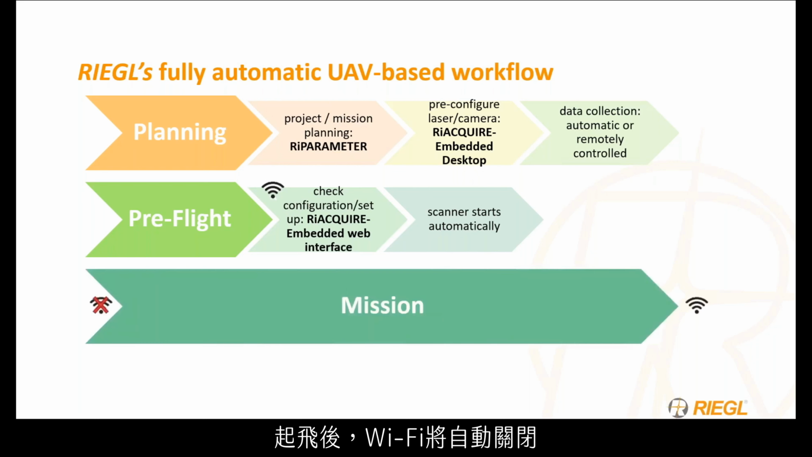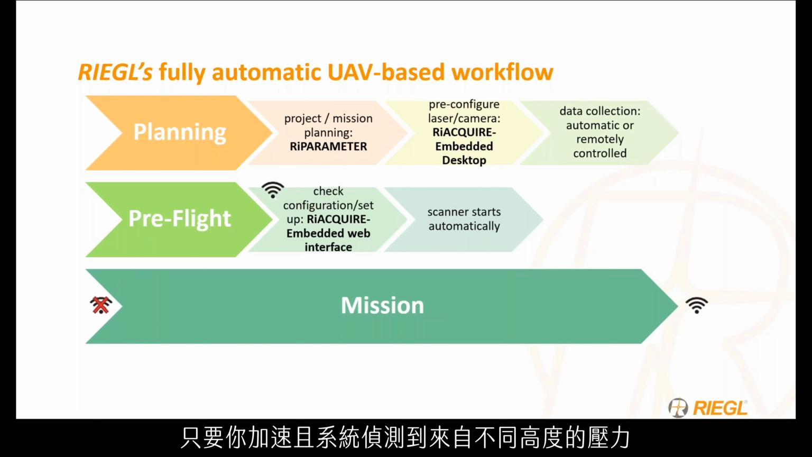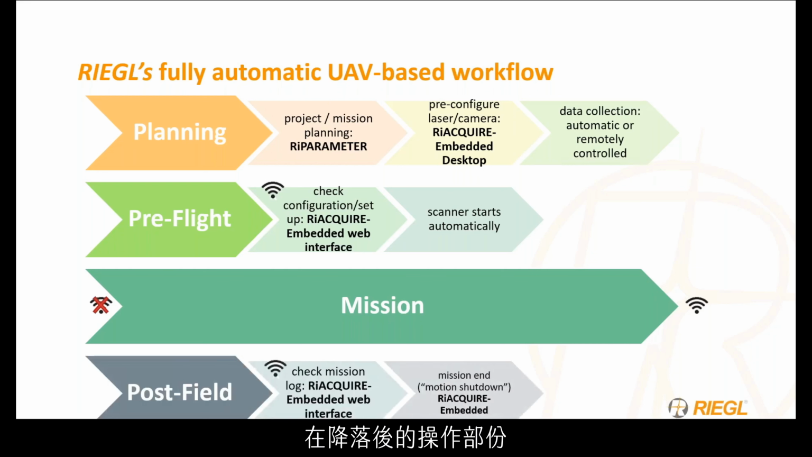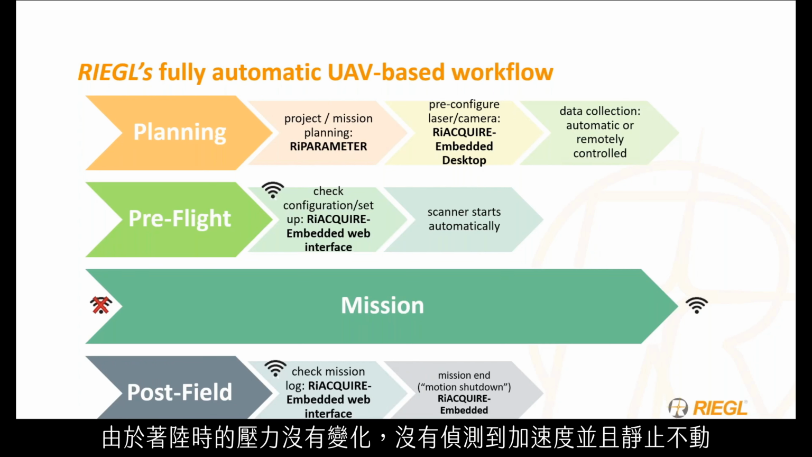Upon takeoff, the Wi-Fi will automatically turn off, as soon as you accelerate and when the system feels a different pressure from the different altitude. Post-operation after landing, the Wi-Fi will automatically turn on due to the same pressure change when landing, and with it feeling no acceleration and being sat still.